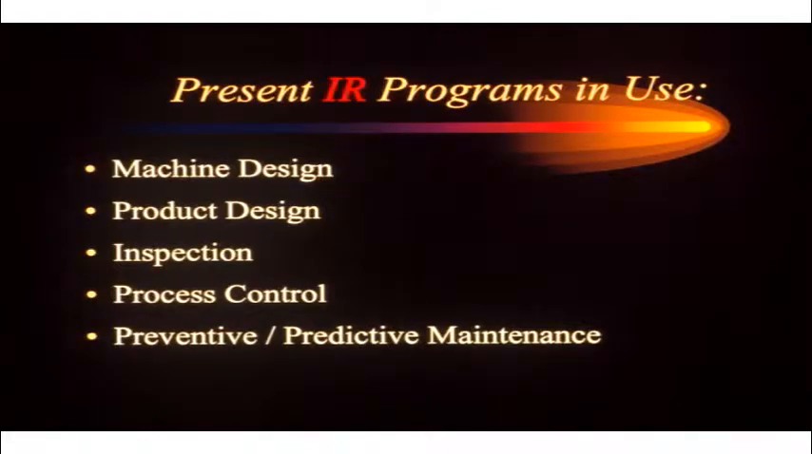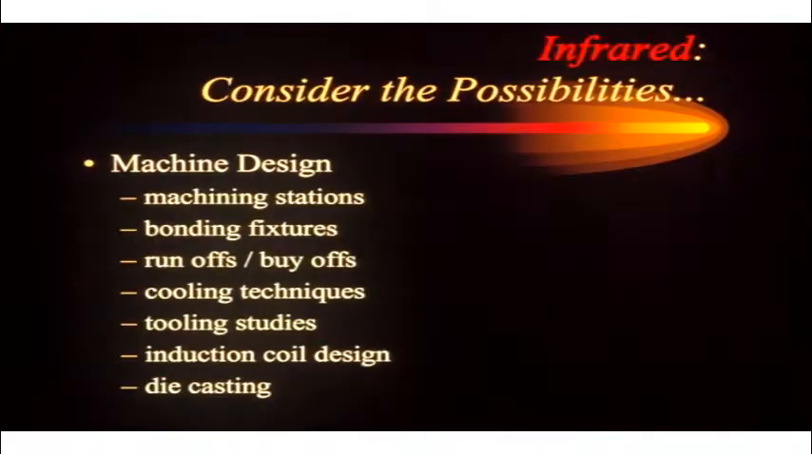All right, today we're going to talk about these 5 topics: machine design, product inspection, process control, and predictive maintenance. In the area of machine design, things like machining stations, bonding fixtures, runoffs, buy-offs.